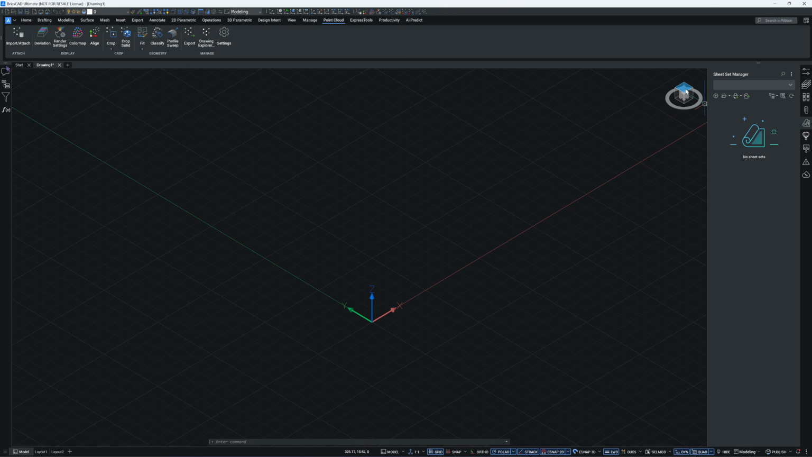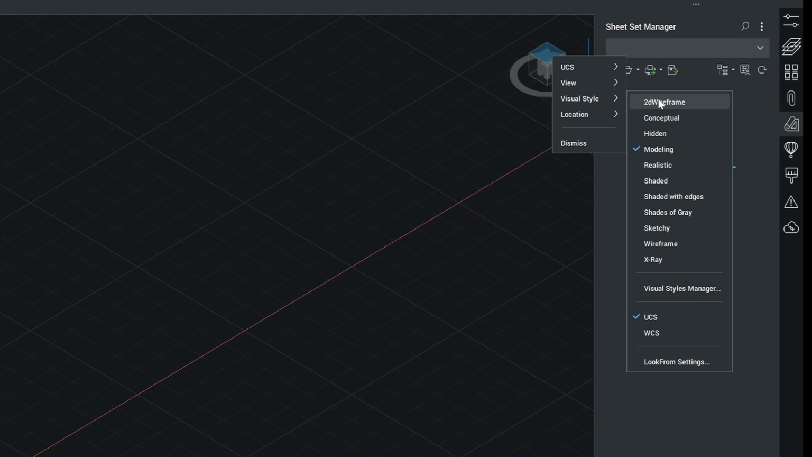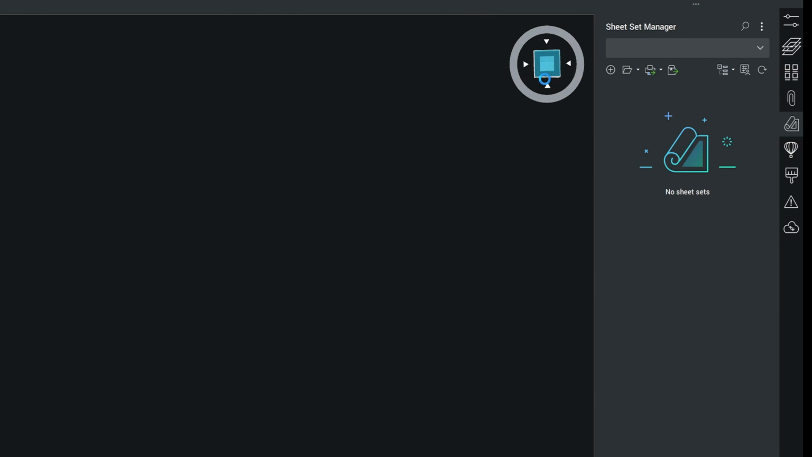Here's the final setting. Right-click on the View Cube, select View Style, uncheck WCS and check UCS instead. This aligns your viewport with the current UCS, making sketch tracing much easier. Now everything is set and we can move on to the next step, importing the point cloud.